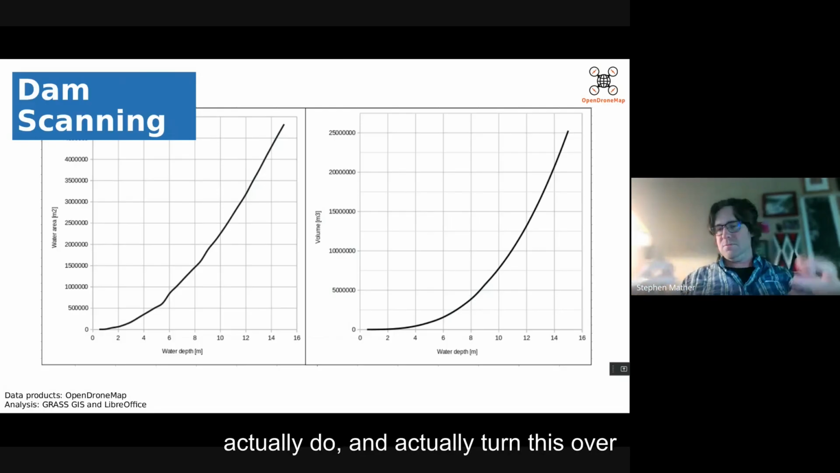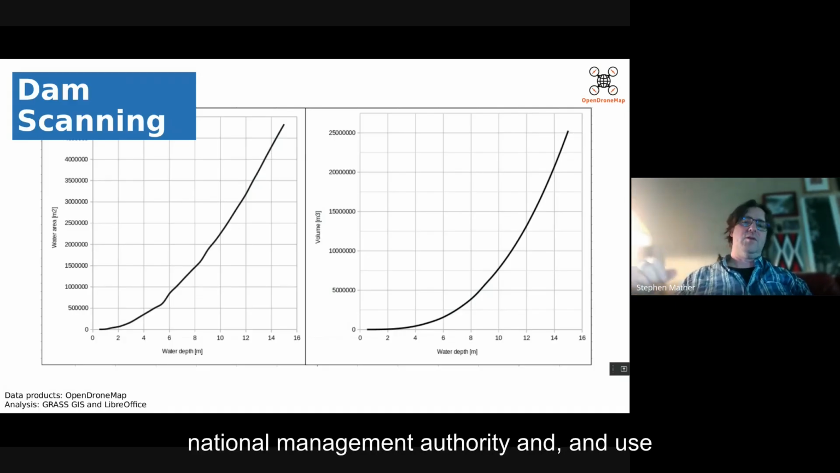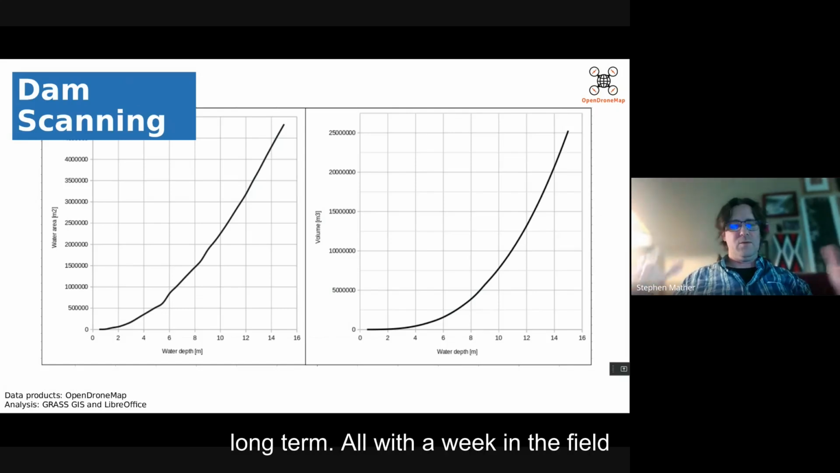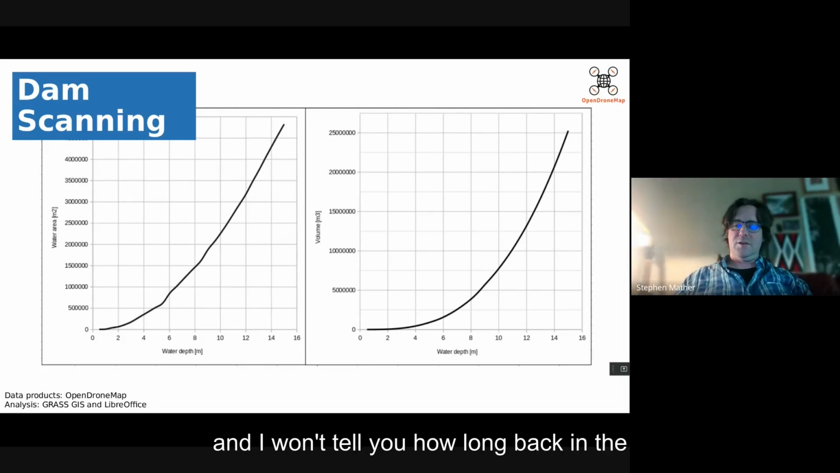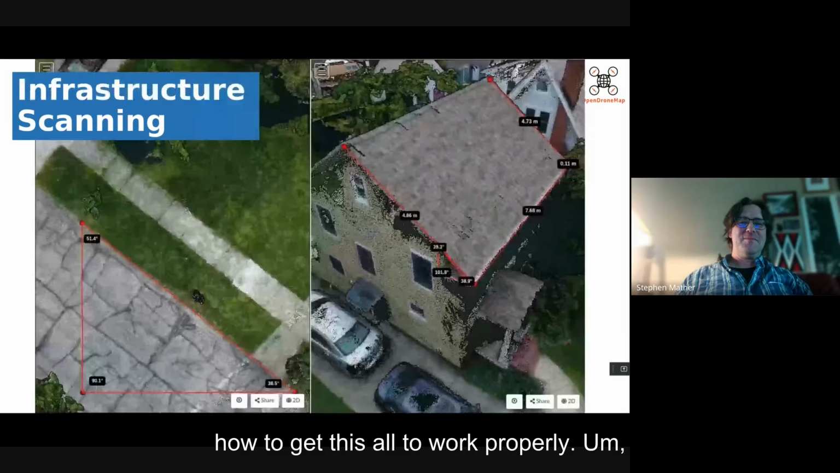So that we can actually turn this over to the local management authority and the national management authority and use it for management of the dam over the long term. All with a week in the field, and I won't tell you how long back in the office processing, figuring out how to get this all to work properly.